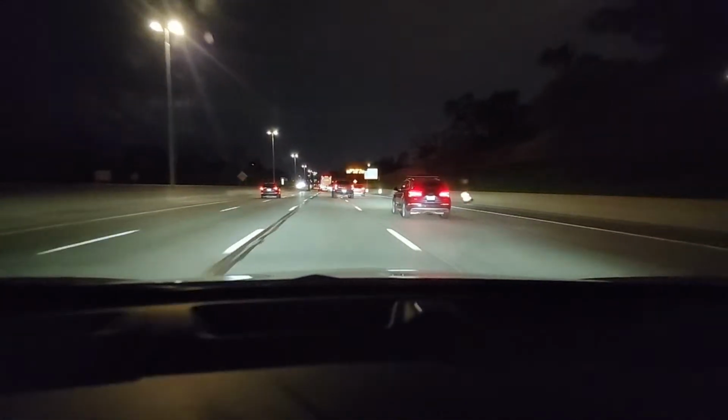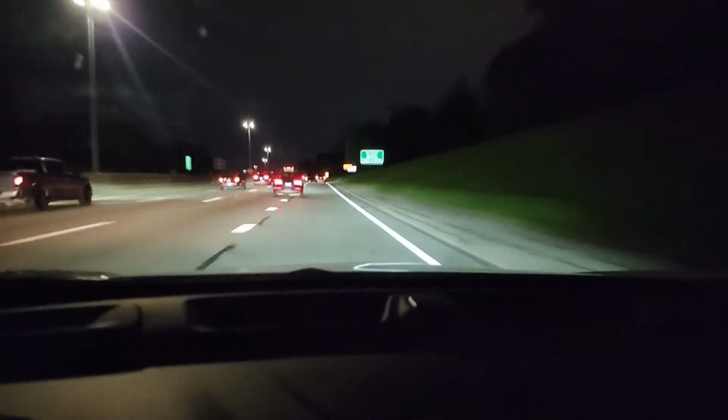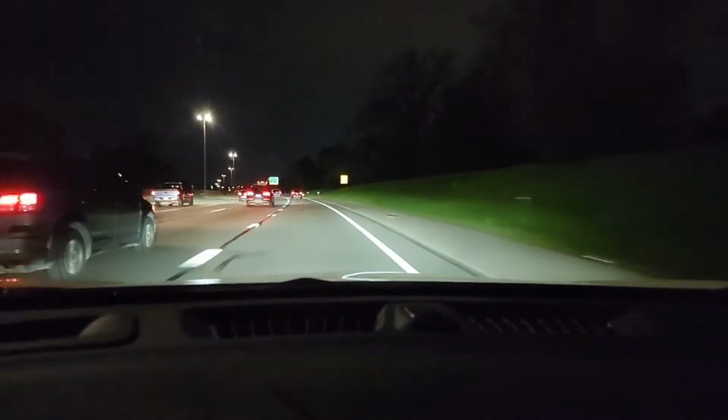Okay, I'm going to get over 1 lane to the right. Okay, that person up there in that truck is riding a T-Rex. That's that big truck with the hippie in it. This is an Audi ahead of us. I can tell by the taillights and the design. We're in the right lane.